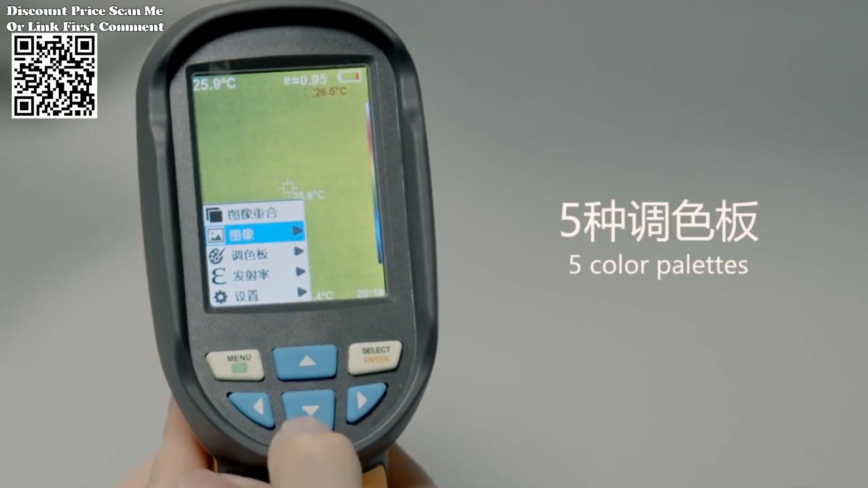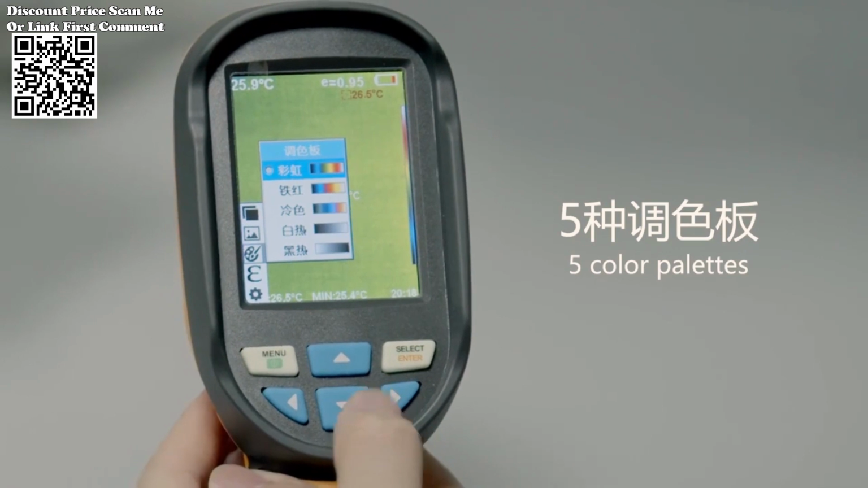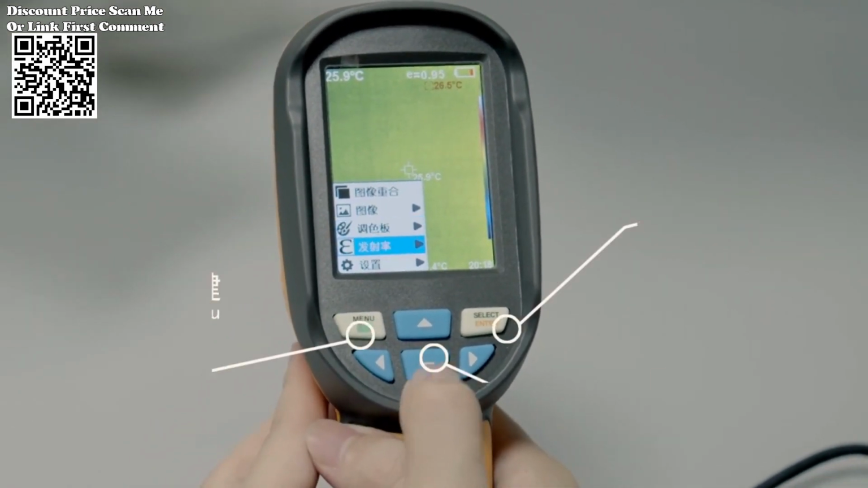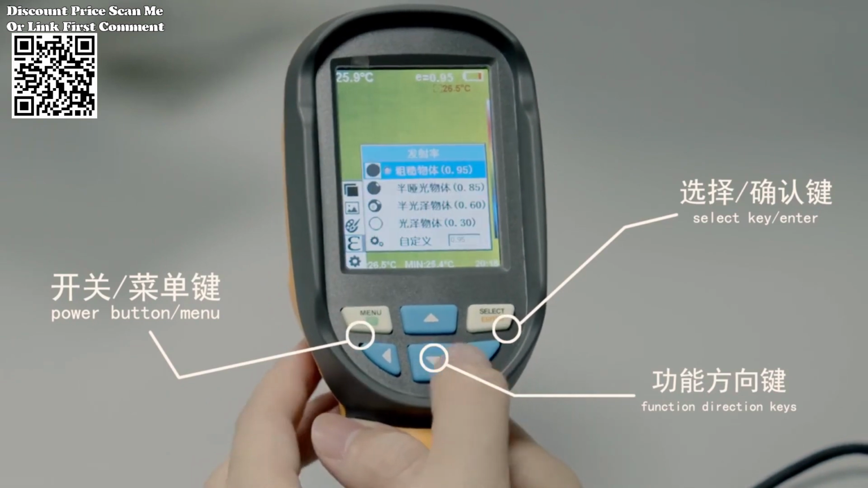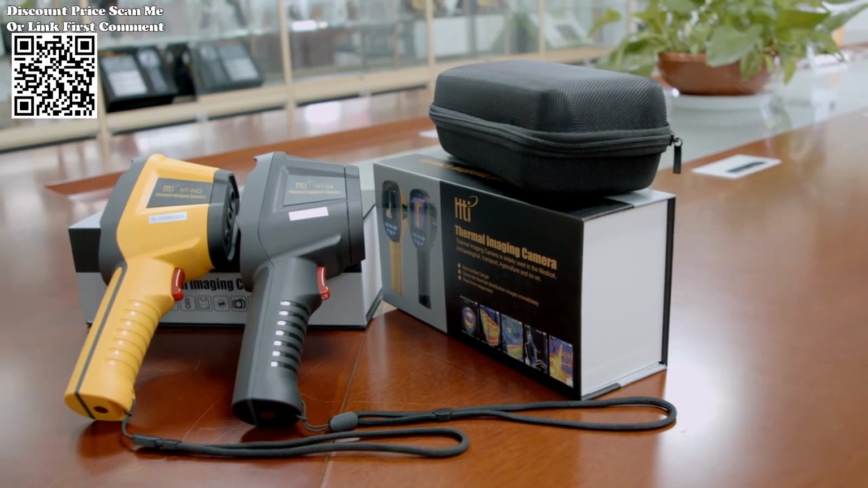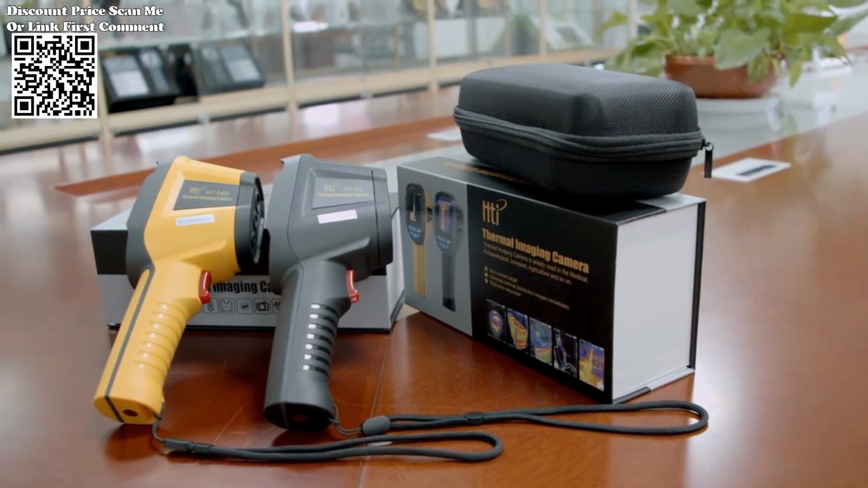Operating at a 6 Hz refresh rate, this thermal imager ensures smooth and seamless data acquisition, crucial for dynamic environments. Additionally, it features a visible light camera alongside thermal imaging capabilities, providing users with contextual information for comprehensive analysis.